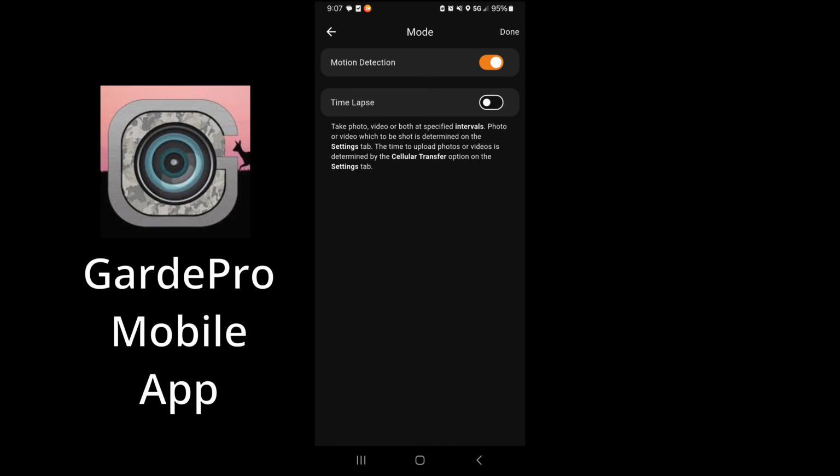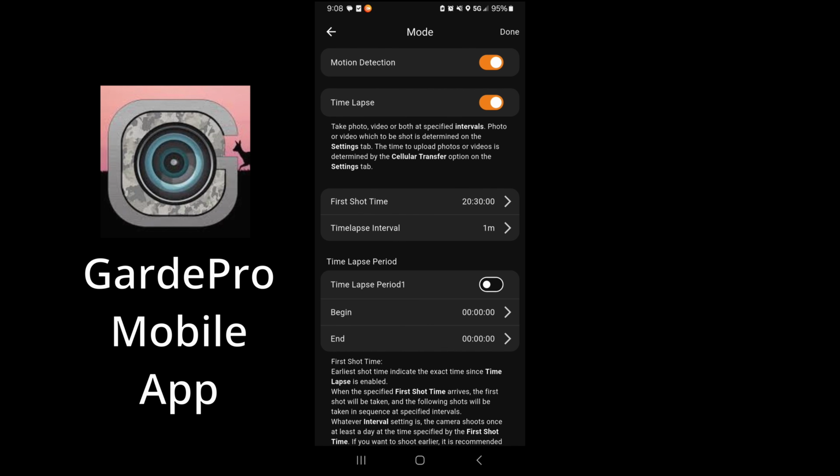Under mode, it can be set for motion detection, time-lapse, or both. If you set it to both, then it will take both time-lapse photos as well as motion-triggered events. If you turn on time-lapse, here are the settings for the full customization.